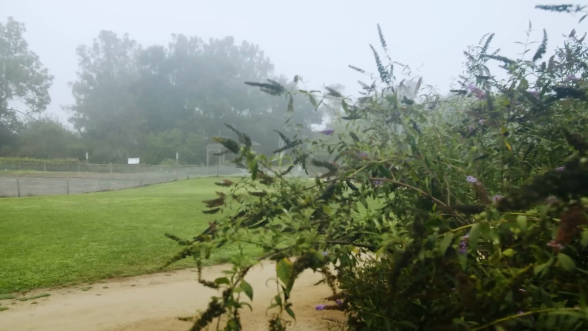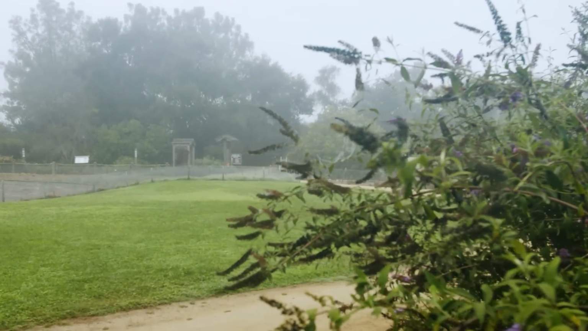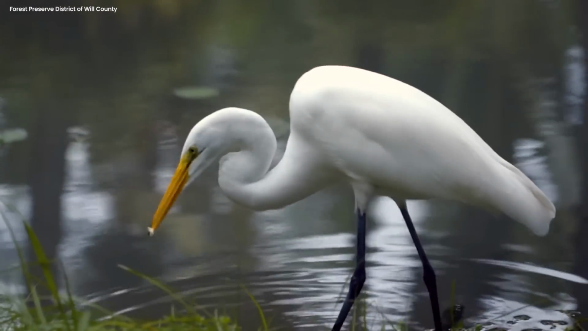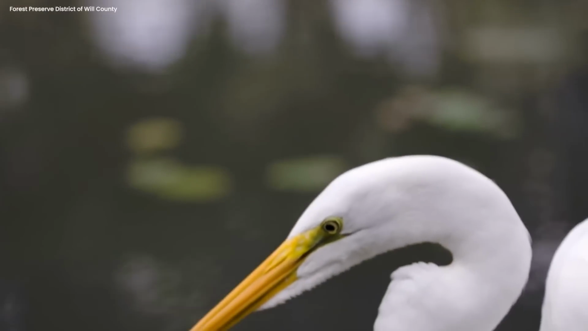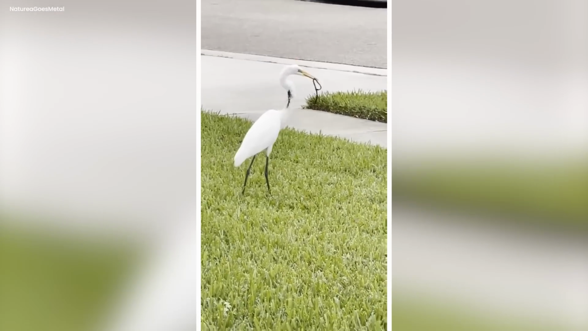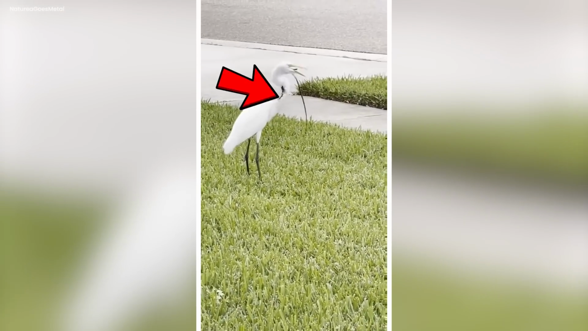Mysterious egret. In the bright daytime, something very strange happened in the peaceful park. There was a beautiful egret, like a snowy angel, standing all alone. But this egret was different, and that's what made this scene so weird. It had a hole in its neck, like a hollow tunnel, and this didn't make any sense at all.